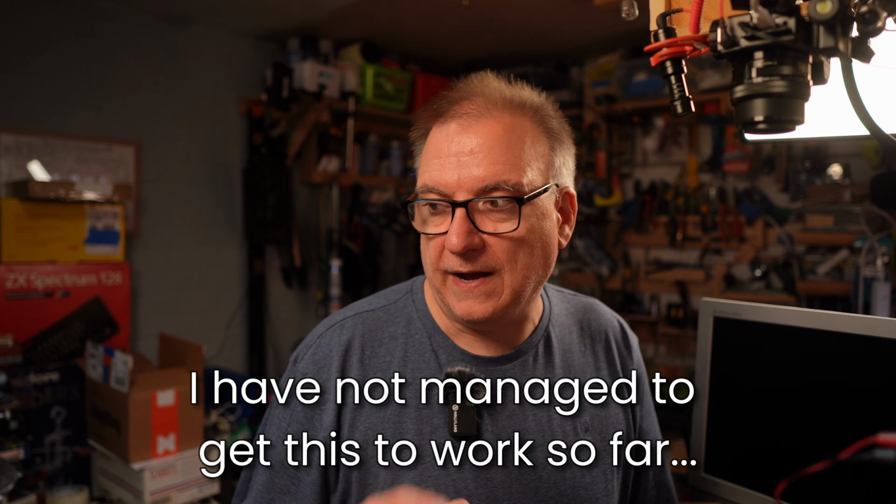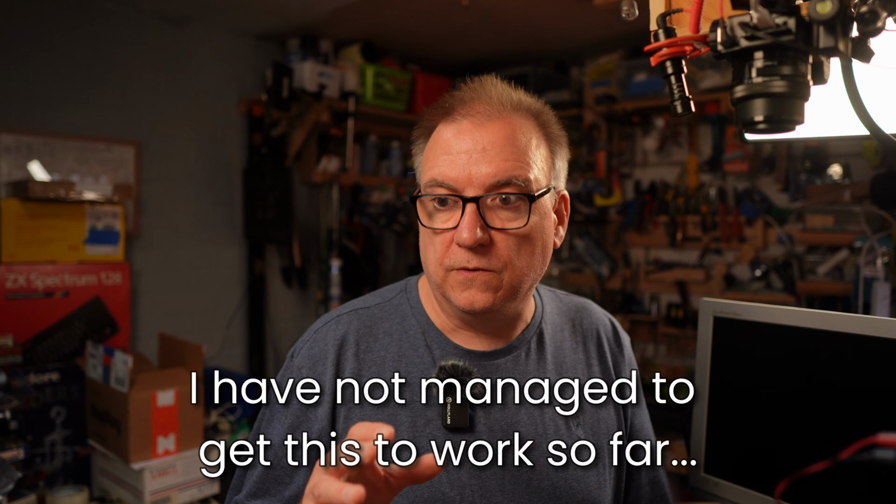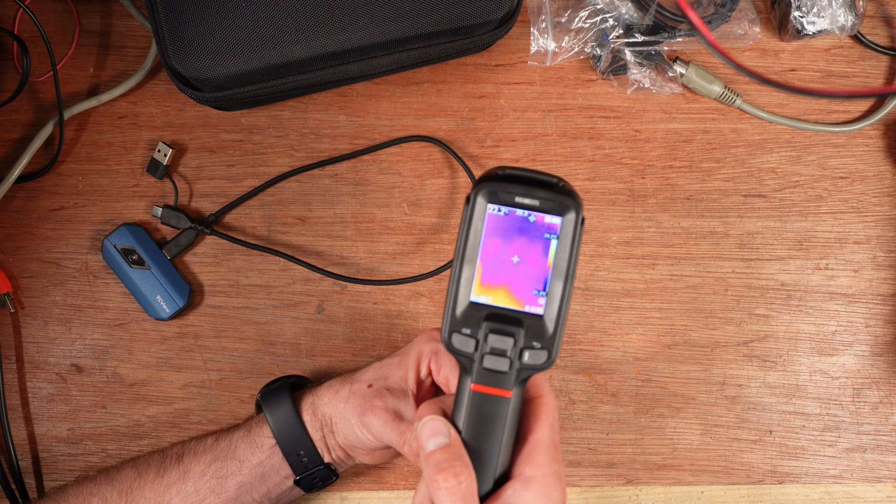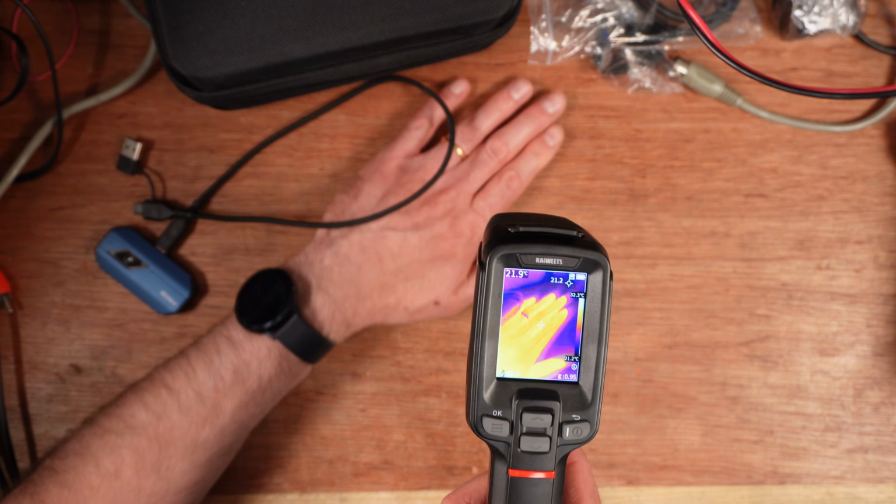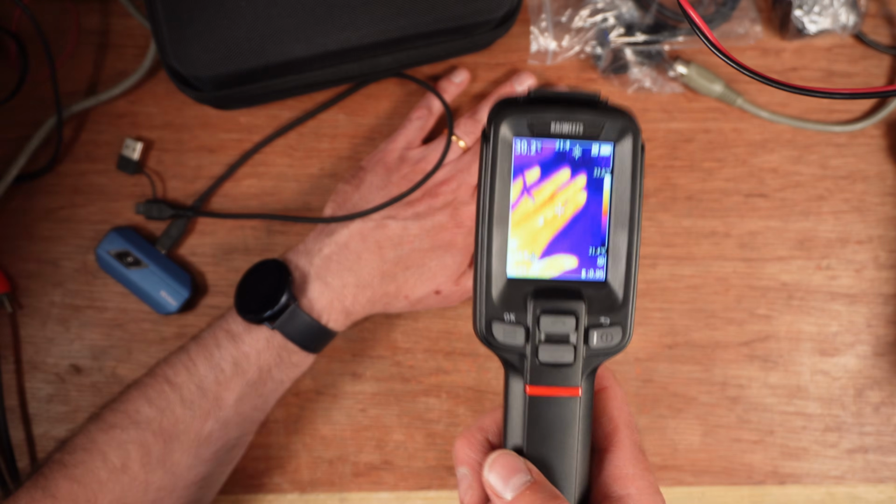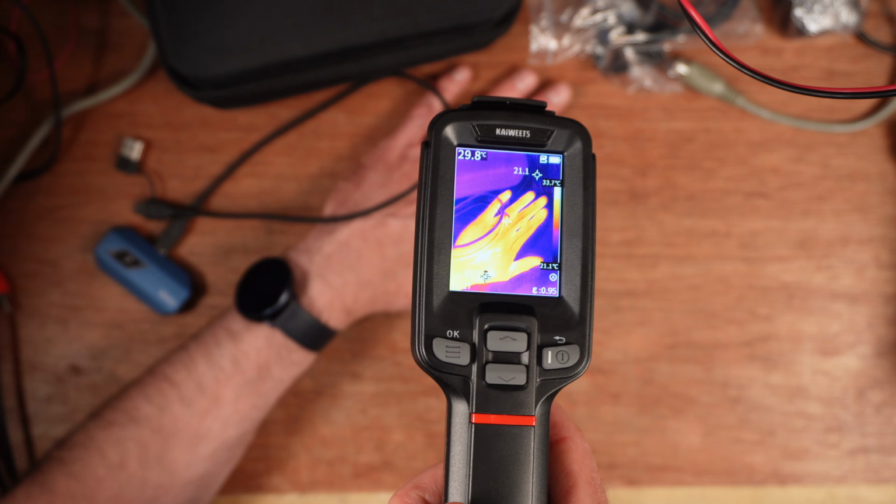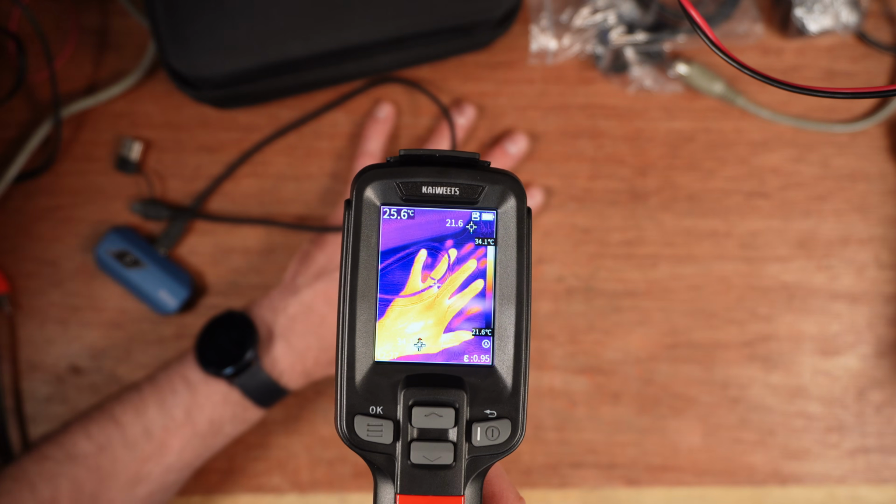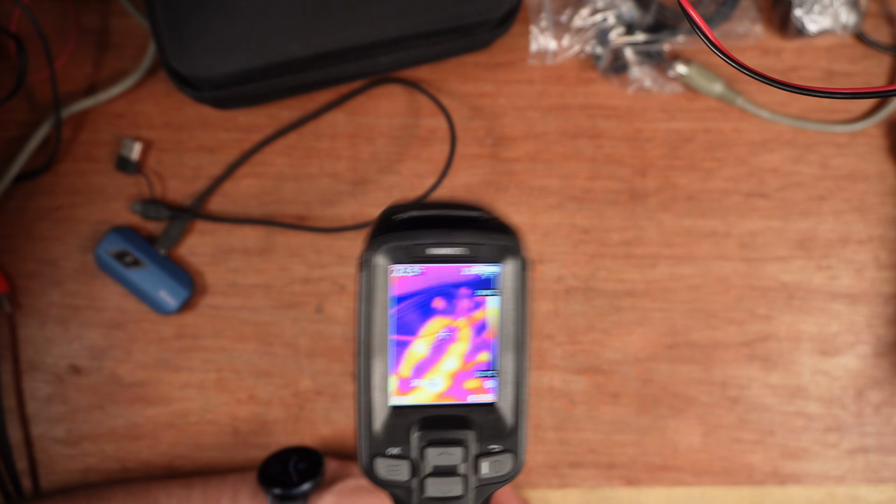So I'm pretty sure, I haven't tried this yet, but I know that it's a fact that you can connect this to a computer and use it as a camera for the computer. So I can use that footage through OBS if I wanted to. But to be honest, I think the best thing for me to do is just to have this on screen at the same time, and I can lift it up closer to the screen and to the camera so that the camera gets a better view. And it's just a better way of doing it, I think. It makes my workflow easier.